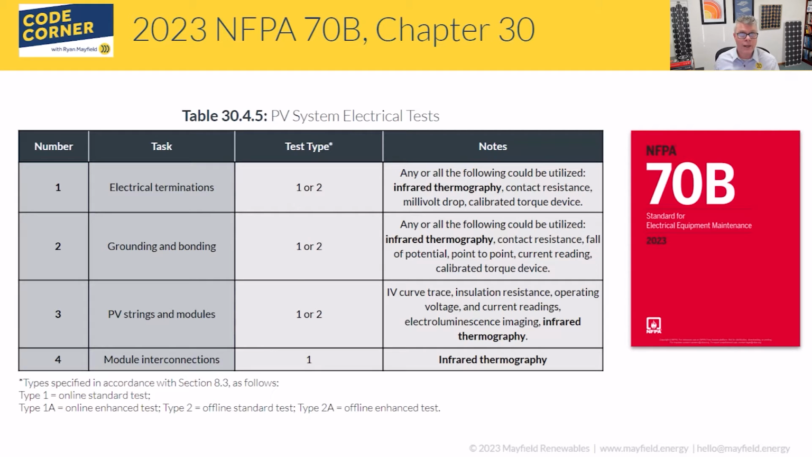Thermography is a pretty big and broad application, so we can use it to help highlight multiple issues, and this is something I highly recommend you get more education on. Thermography is definitely something you need to understand when you're working with the tool, especially around PV systems. We have some images that we'll show you, but you want to make sure you are using the tools properly and understanding what the results are telling you. Again, 70B puts it as an option, and it's one that I highly recommend utilizing.